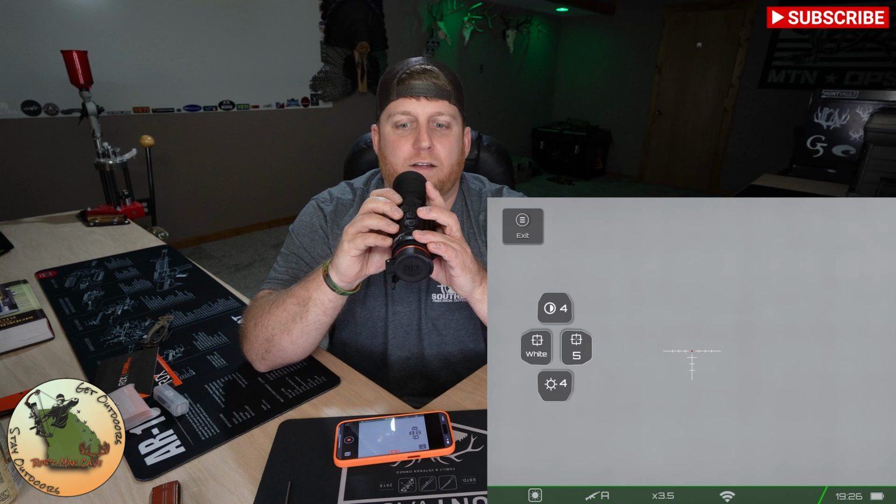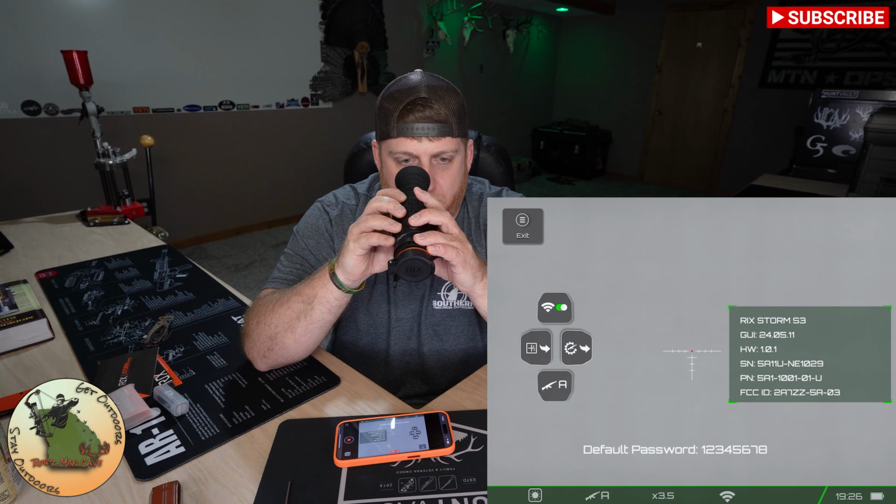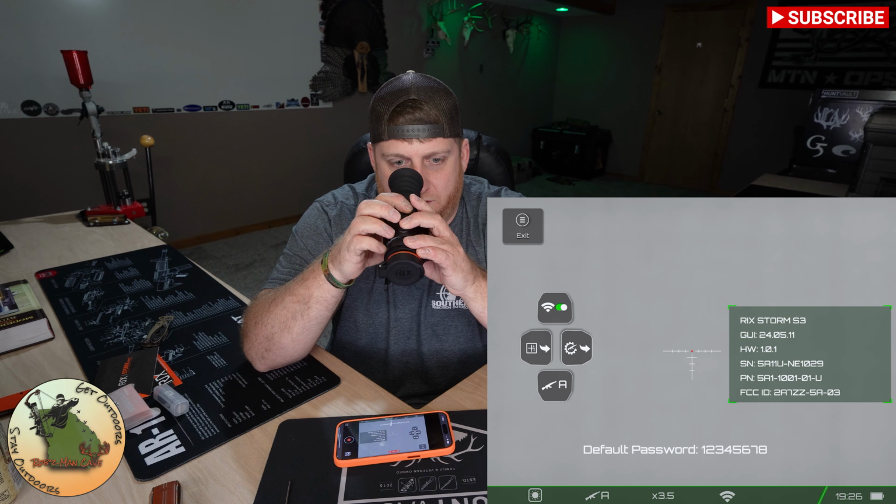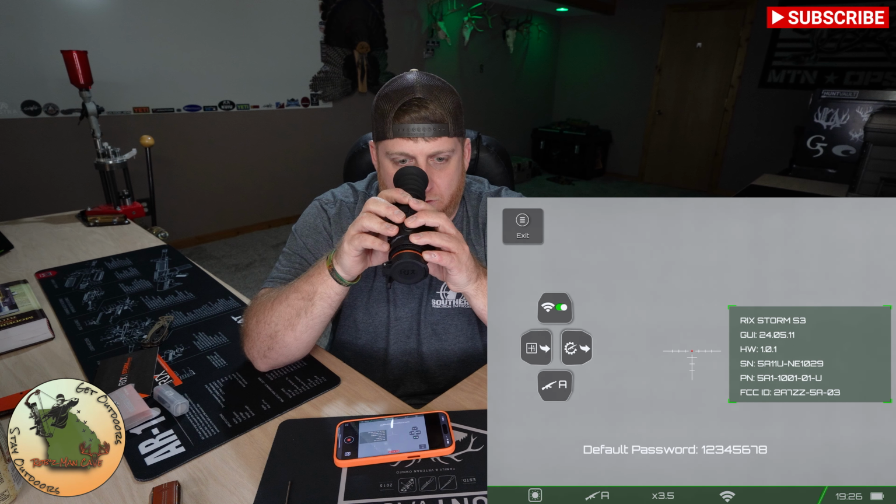So we can hit exit, and if you push and hold the menu button, it brings up a whole other menu. So your top button is going to be for your Wi-Fi, your left button is going to be for your pixel correction, your right button is going to be to sight in a profile, the bottom button is going to be to select your profile for your gun.